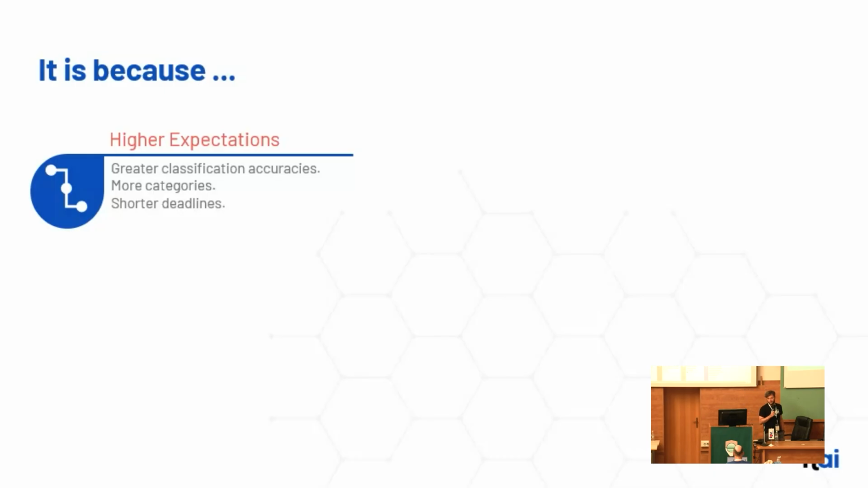And then the third thing is also shorter deadlines. In nationwide LiDAR scanning projects, it happens a lot of the time that it takes more than a year from the day that the data was acquired to the day that it is officially and publicly available. From the end user point of view, it makes much sense to shorten those deadlines, but this then brings other challenges in the process.